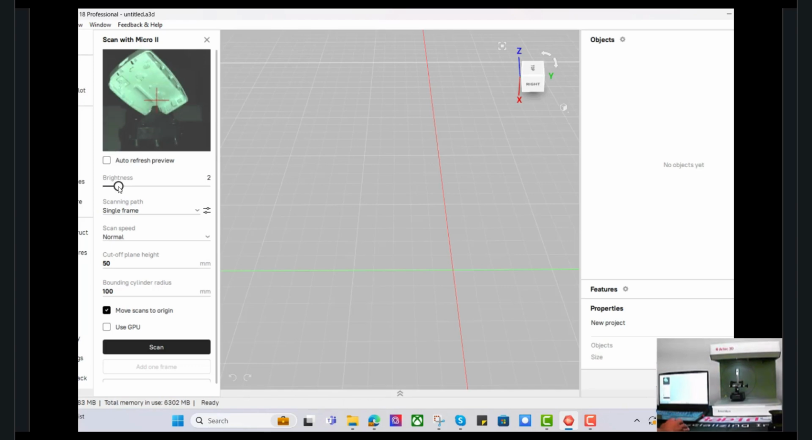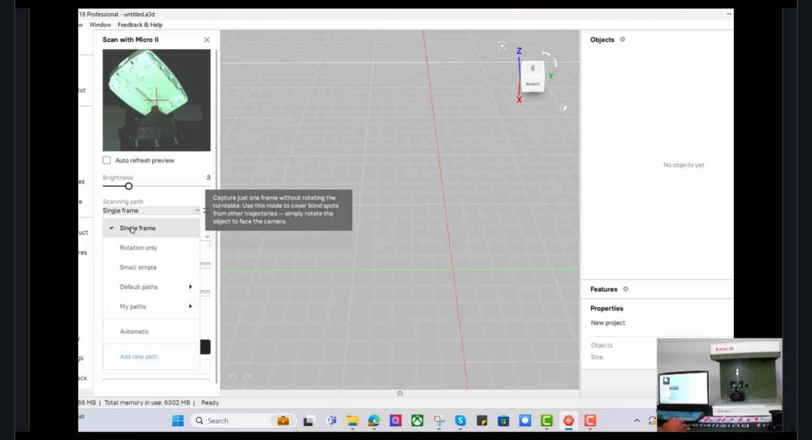The best parts to scan are white parts. If you do want to scan darker parts or very shiny parts, we do recommend a spray like A-Sub, but it just depends on how you do it. Sometimes it is not necessary.